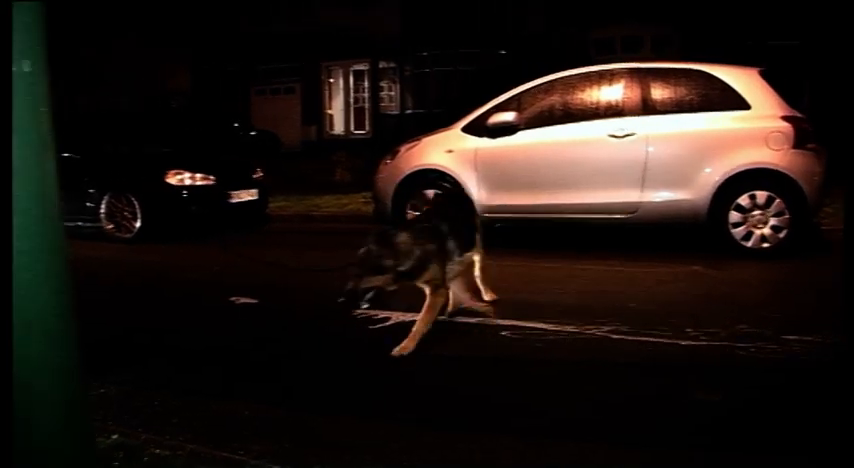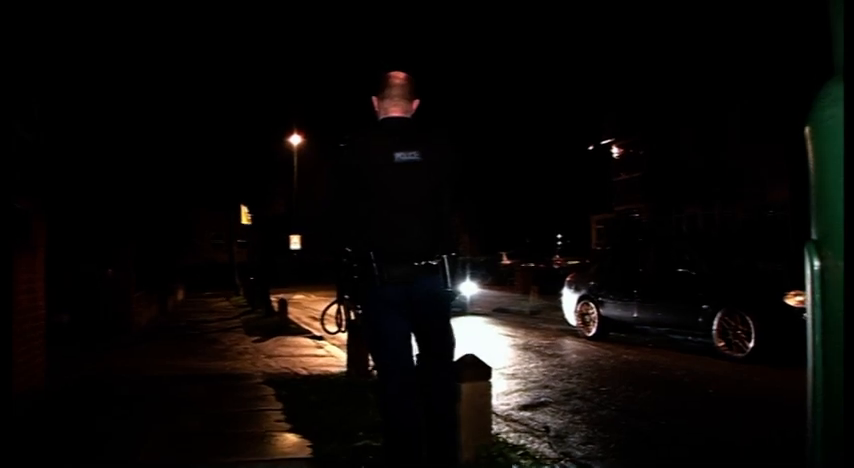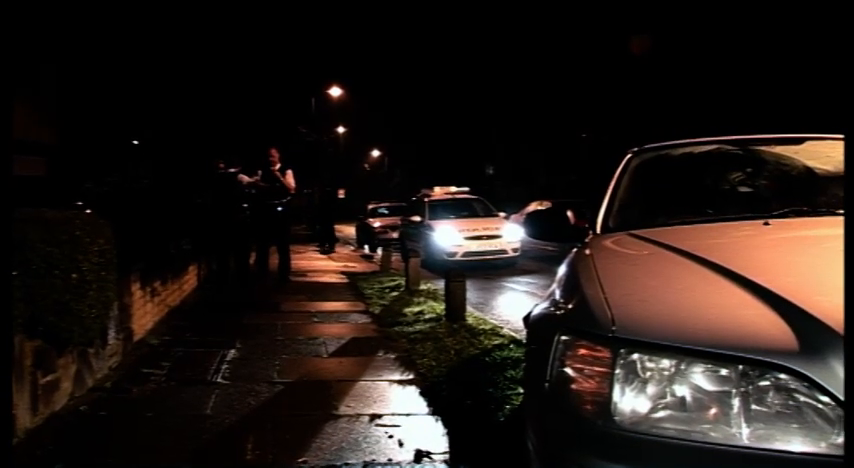Zinzan's an expert tracker. A person walking across any surface will leave an element of their scent and ground disturbance that the dog can follow. So you won't see a footprint, but there will be a footprint of scent. Zinzan couldn't pick up a track because there wasn't one there. No track can only mean one thing.